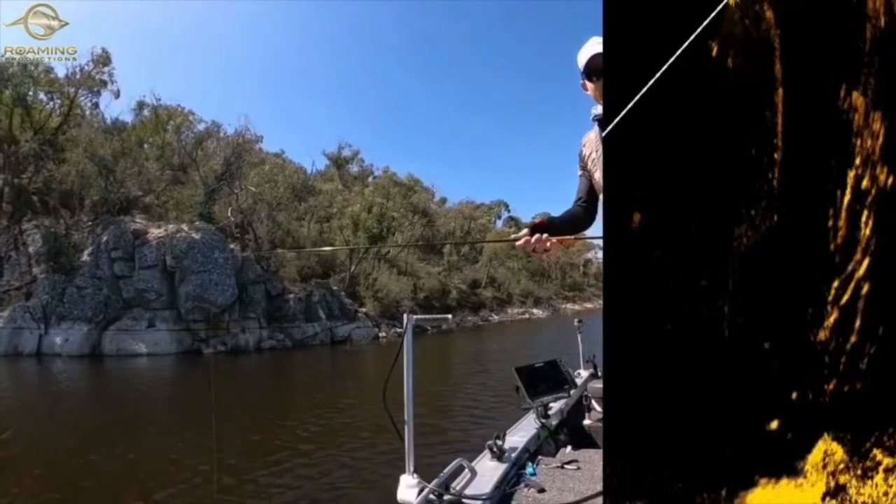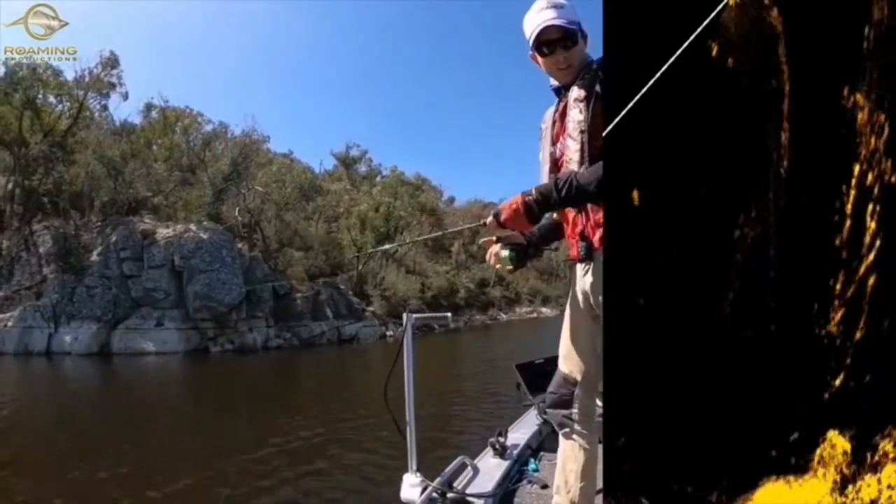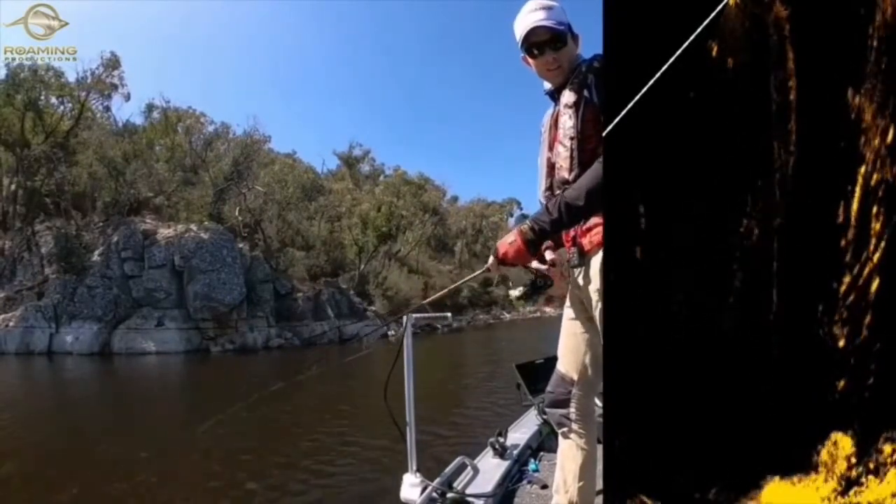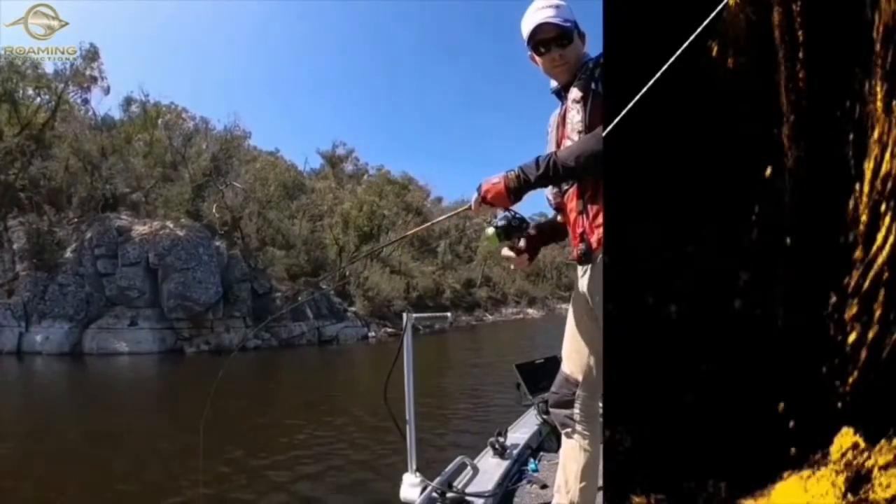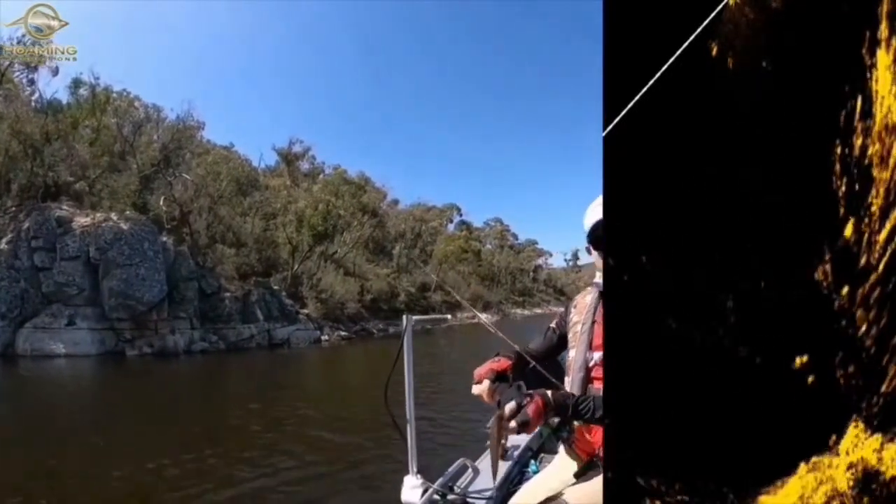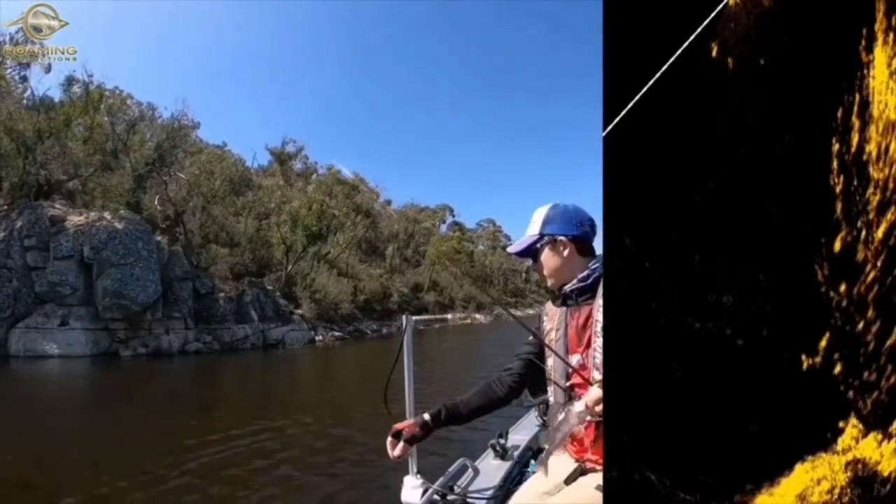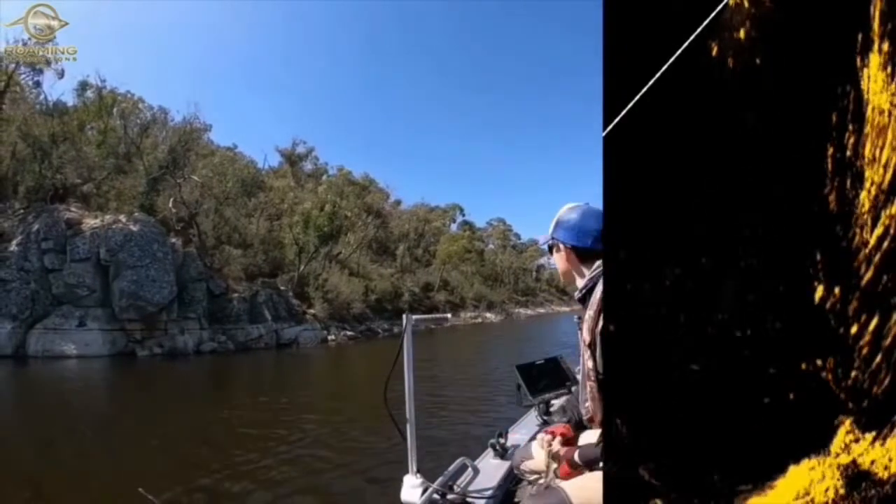And that lure's heading straight down. Let's see if we can get one of these golden perch to come off this tree, because there's plenty around here. Another redfin. We don't want these fish, but if they're going to work these yellow belly off the tree with just the activity, it's worth it.